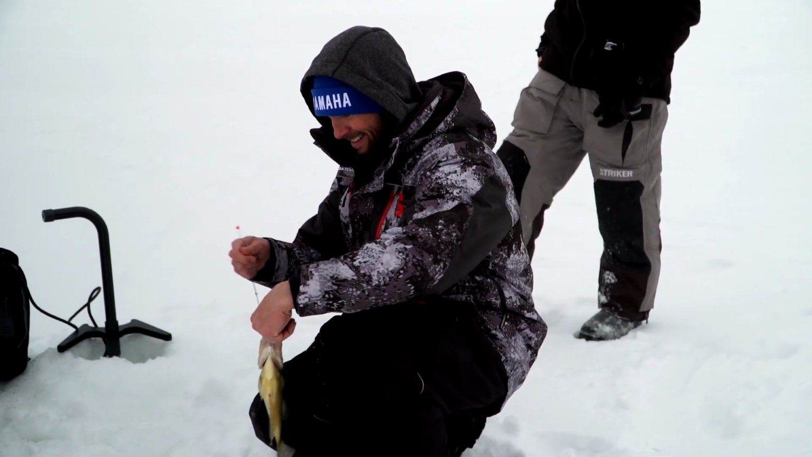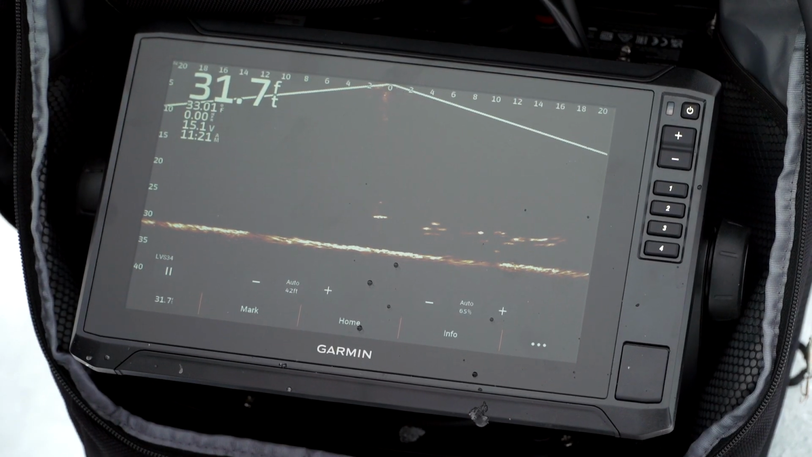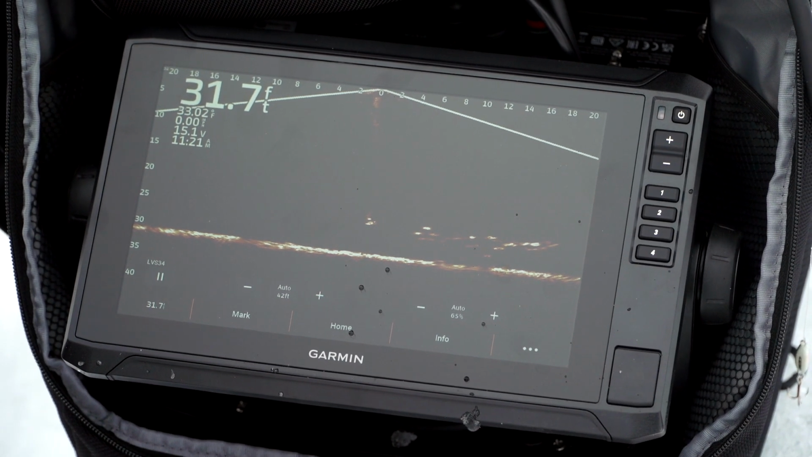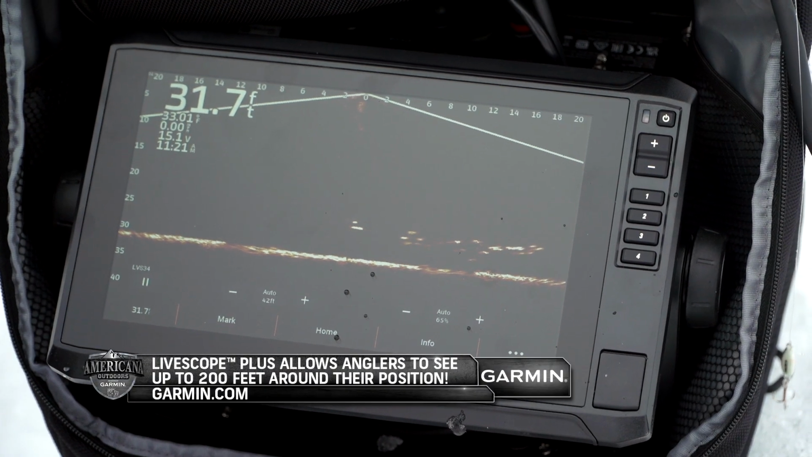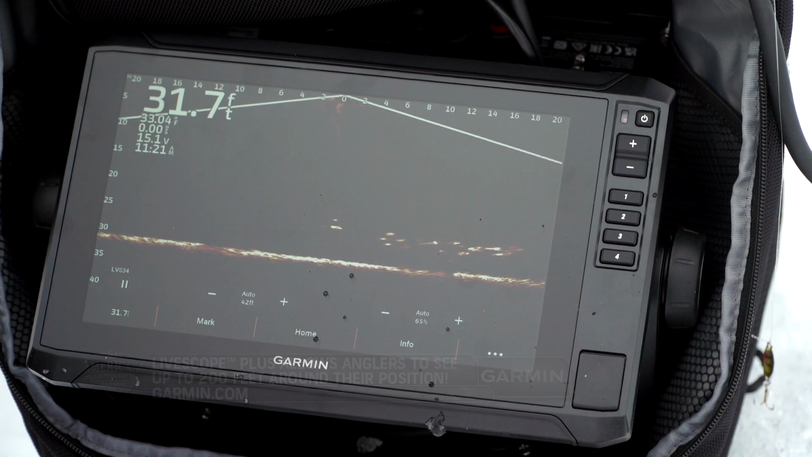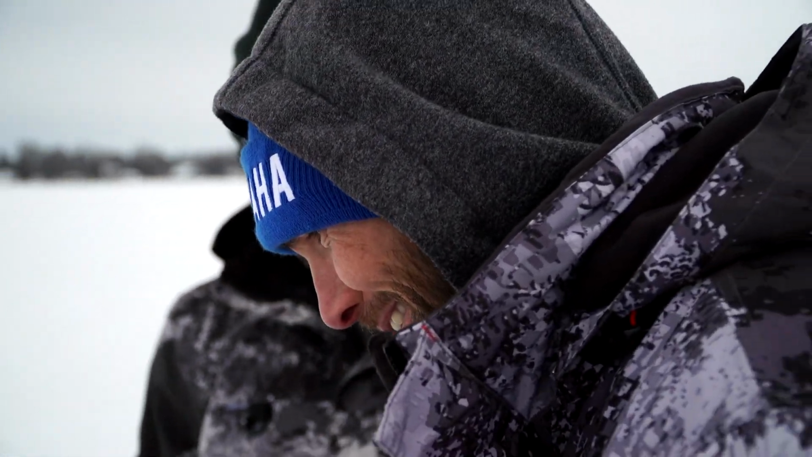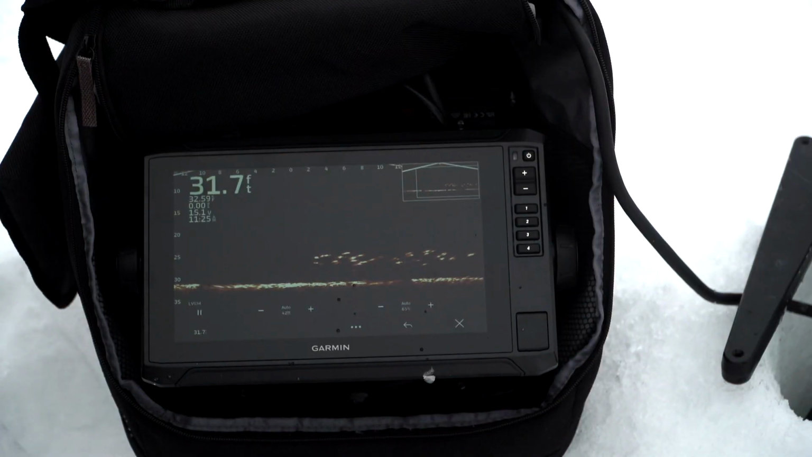There we go. So now you've fished with the flasher, and you've fished with the Livescope. You can just see the benefit of the Livescope. Look how much we're looking 20 feet to the right, 20 feet to the left right now. You're using the flasher, you're basically just getting those lines. Yeah, exactly. We're covering like 6 feet of the bottom. Sometimes it works against me too, because I get a little too amped and set the hook early. It gives you hope that they're down there though. Yeah, oh yeah, no doubt.